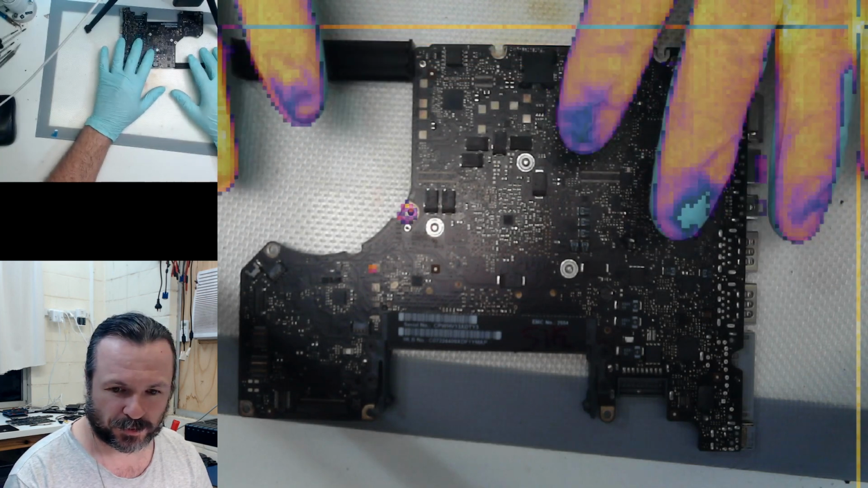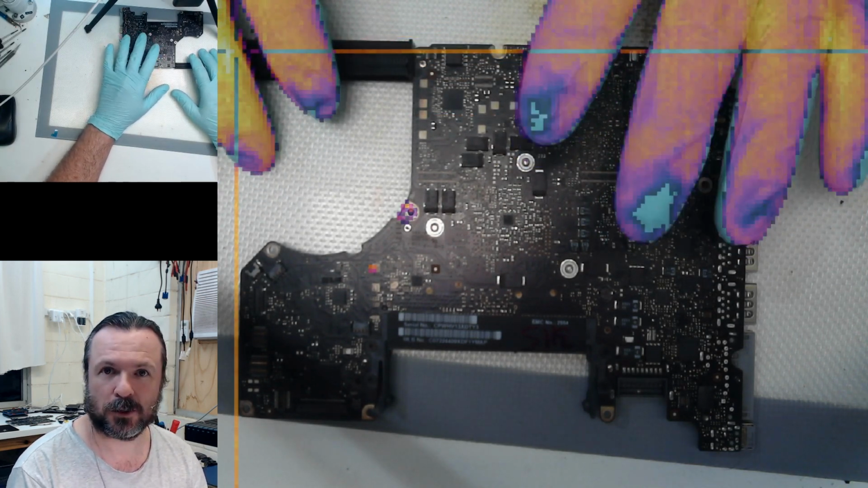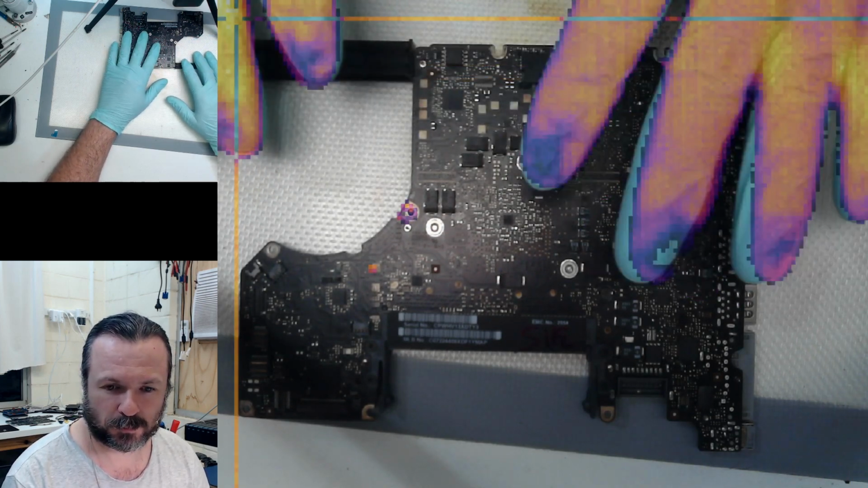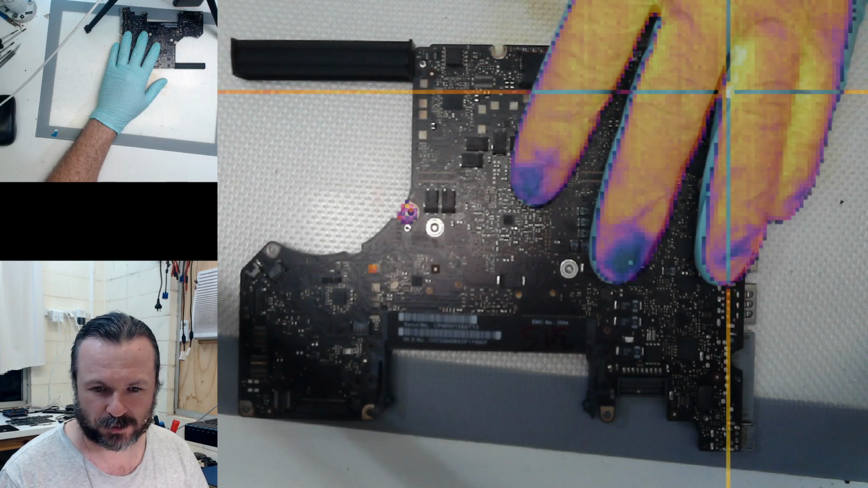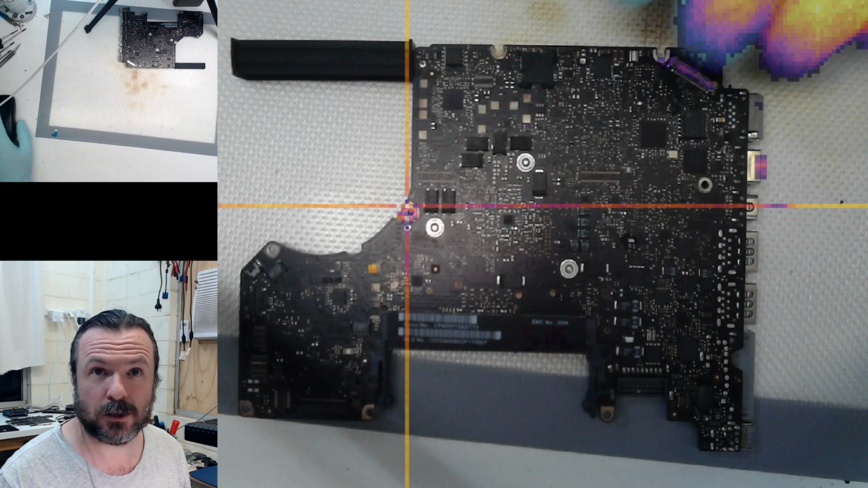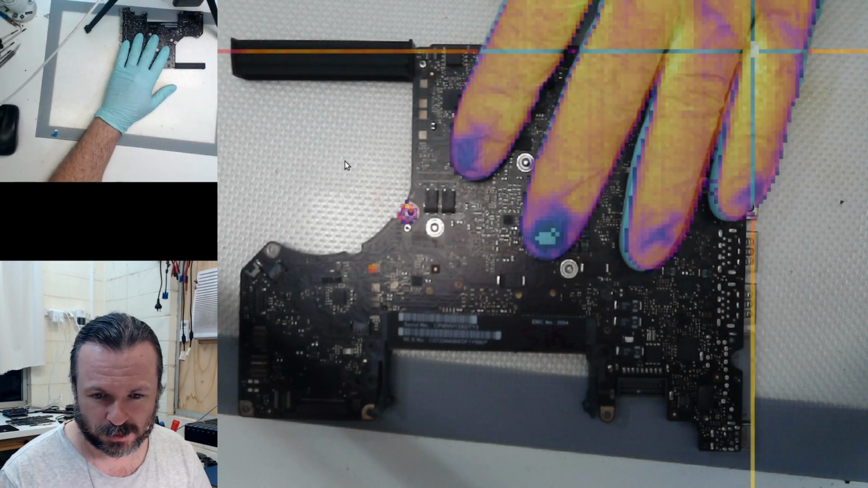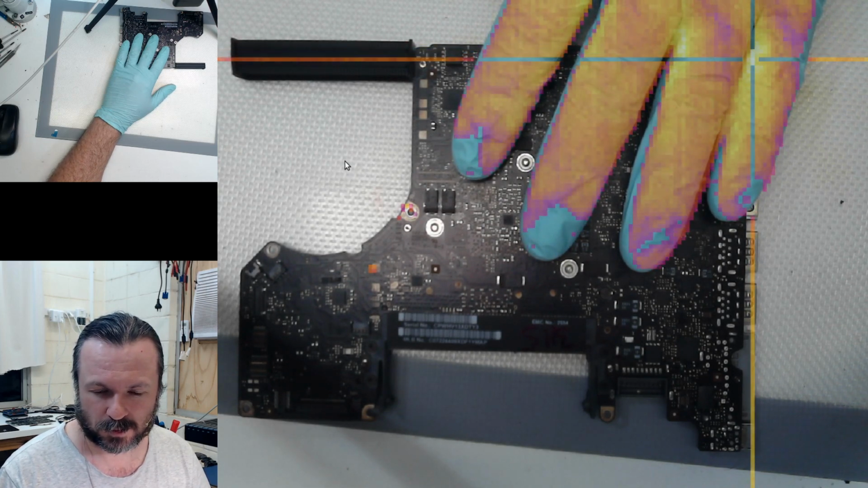The software modifications I've done are so that it has a limited palette range, so you don't have everything swamped out by the infrared. I can bring the infrared back. Let's see if I press the right keys, being in the right place might help. Still getting used to this, folks. Nope, wrong way.